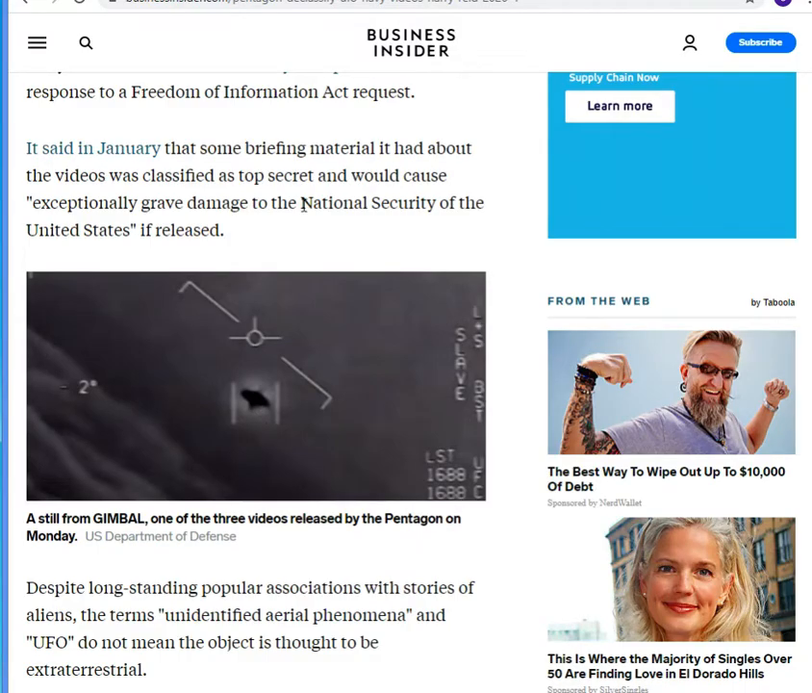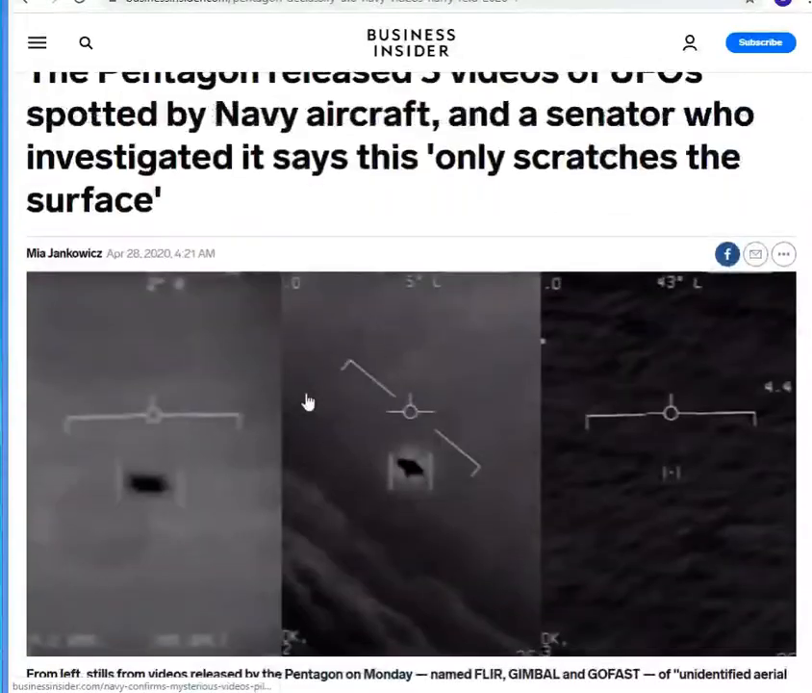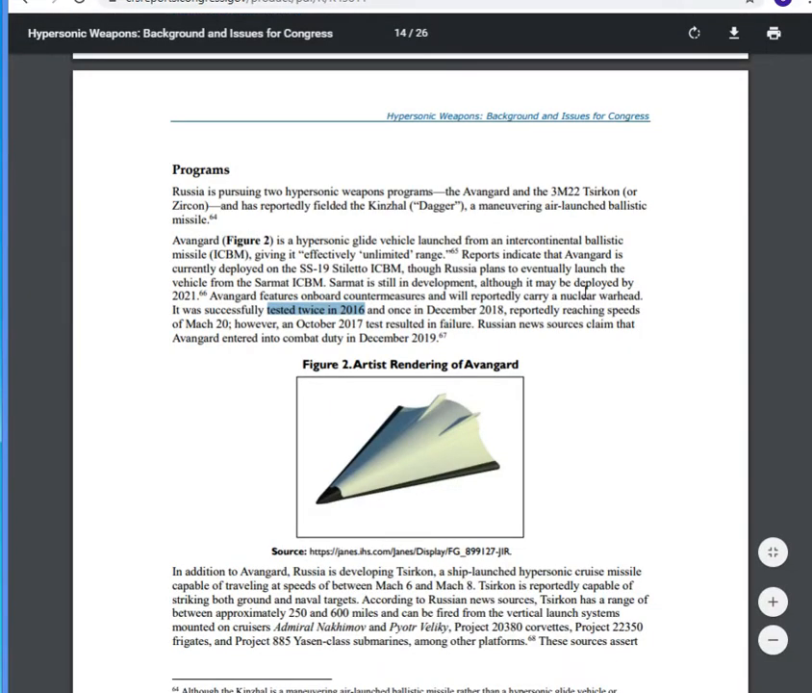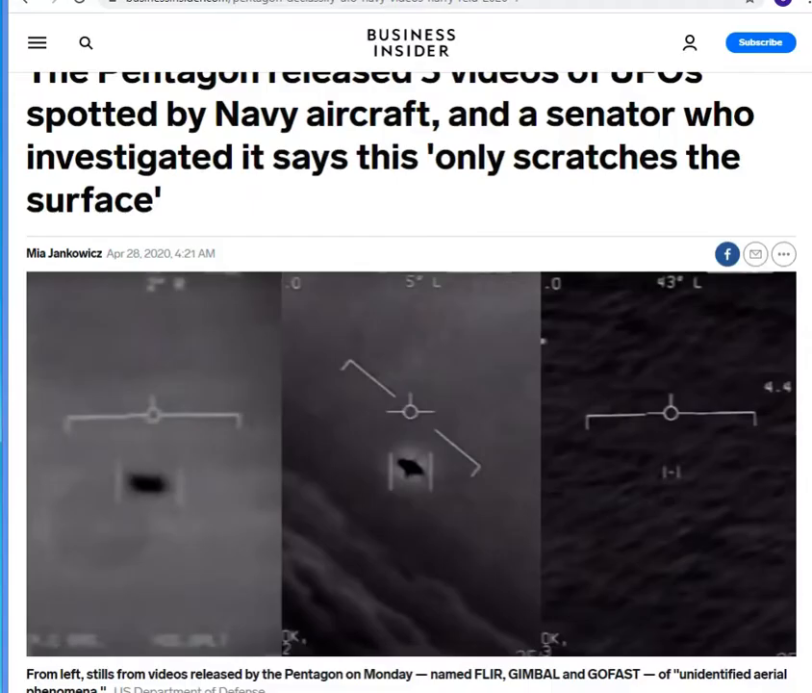It wouldn't be outside of reasonableness to think that this may be an Avangard or some type of prototype. Now, the Avangard can carry a nuclear warhead, so it wouldn't be surprising if they had developed one of these Avangard prototypes prior to 2016 that was not nuclear capable,